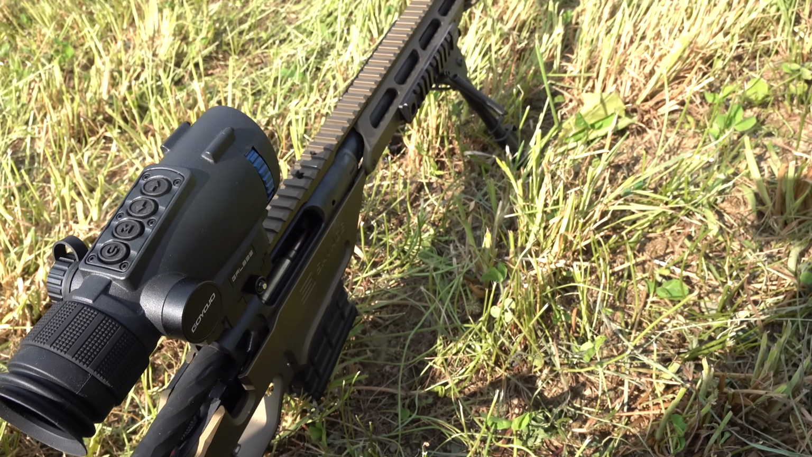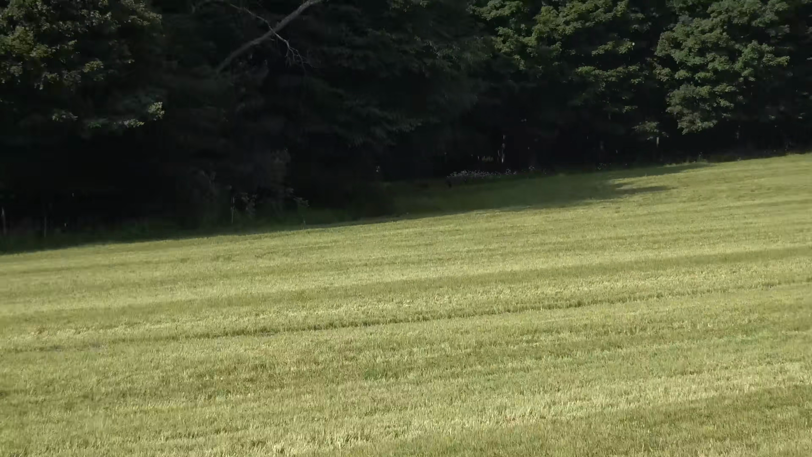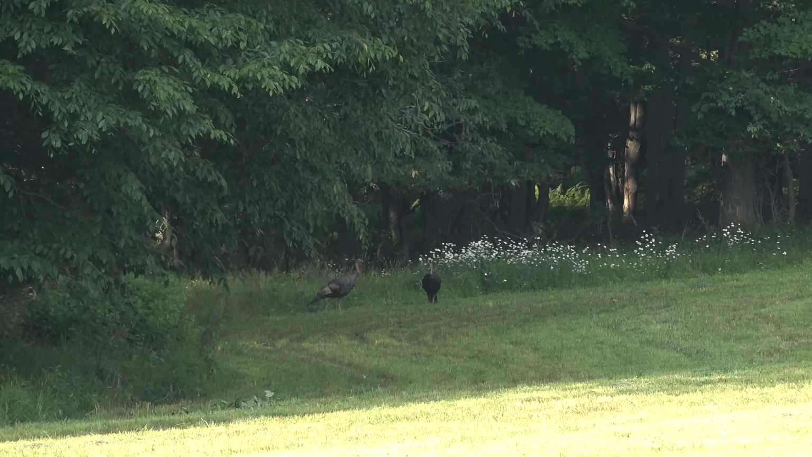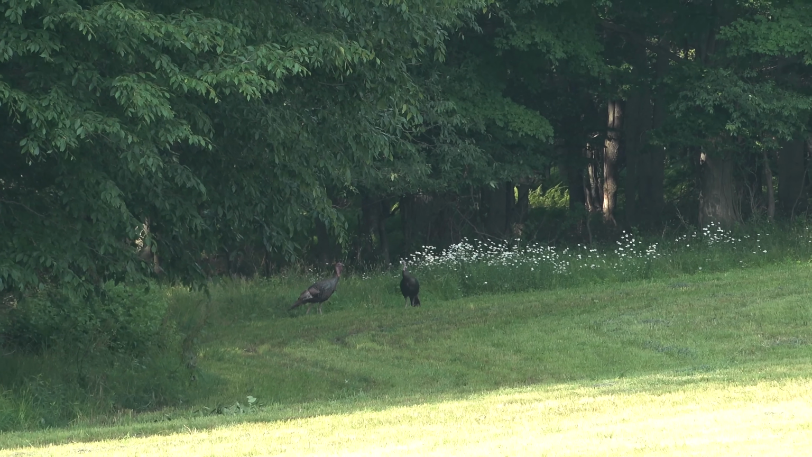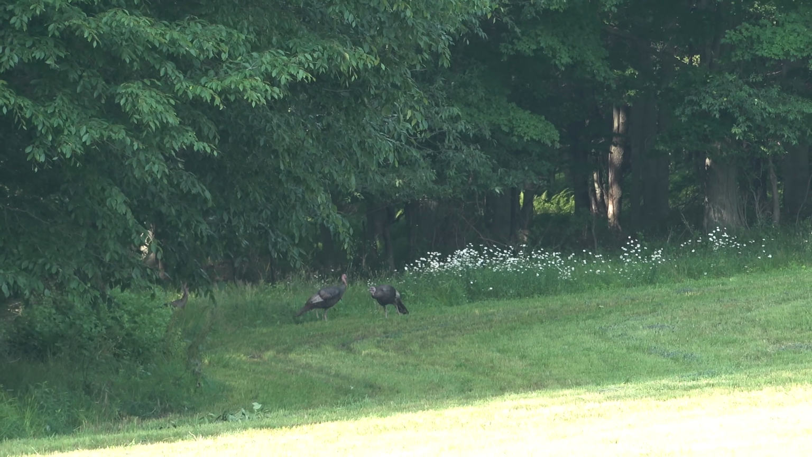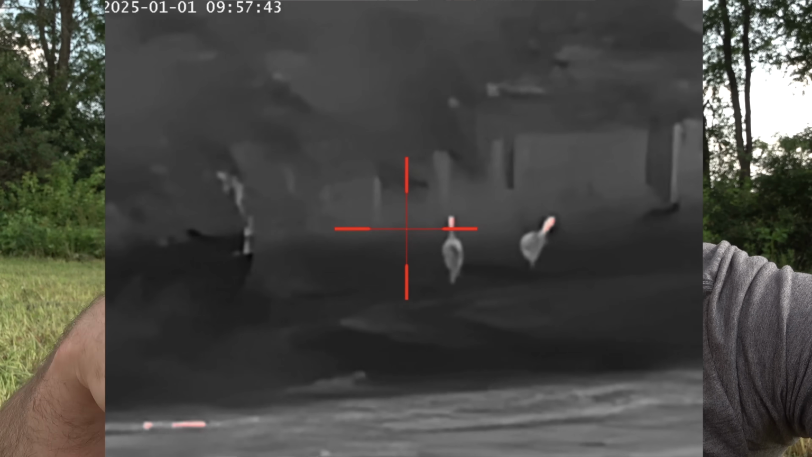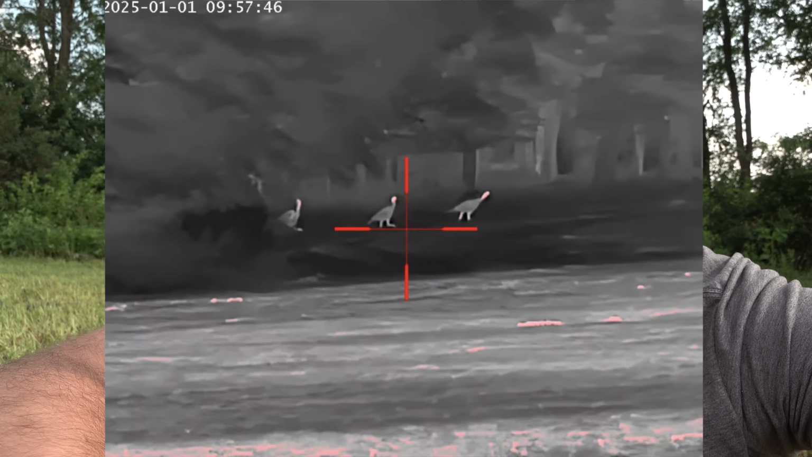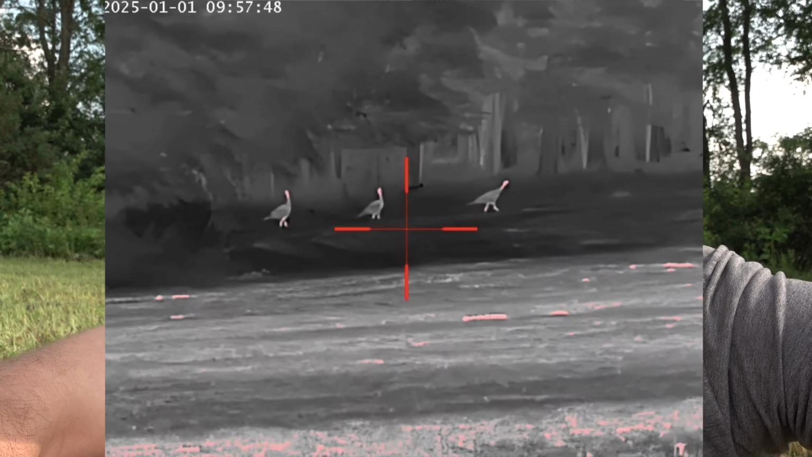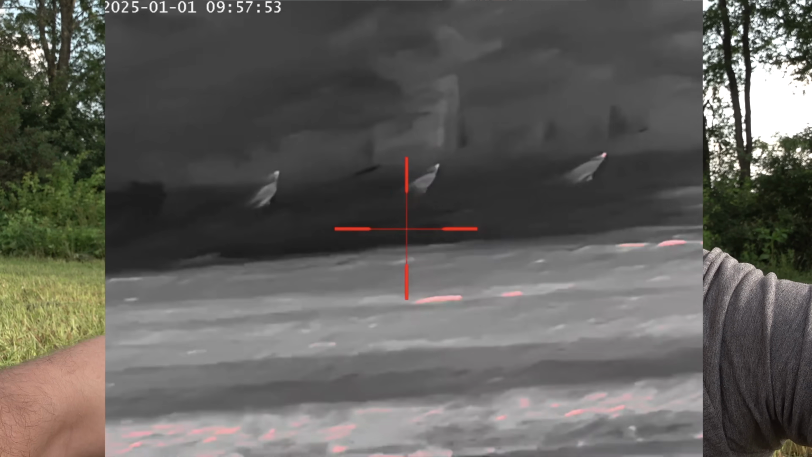Oh, there's some turkeys. That was kind of interesting. Some turkeys just went across the back of the field, and it's actually surprising how little heat they're putting off. Obviously their heads and their legs, you can see quite a heat signature through the thermal, but the rest of it, you know, they weren't nearly as defined as looking at the woodchucks through the thermal.